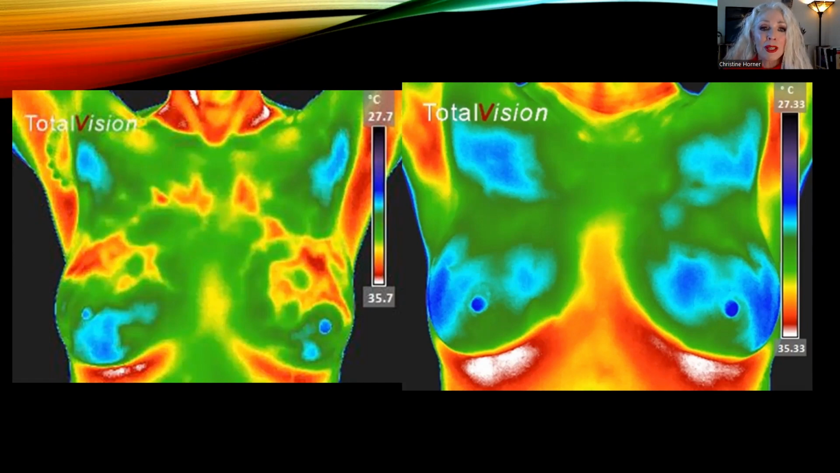Now, this person on the left is actually the same person on the right 3 months after she improved her diet and her lifestyle and took certain key nutritional supplements. So the breasts are extremely sensitive to diet and lifestyle. Emotions and stress play a huge role, as well as nutritional supplements.